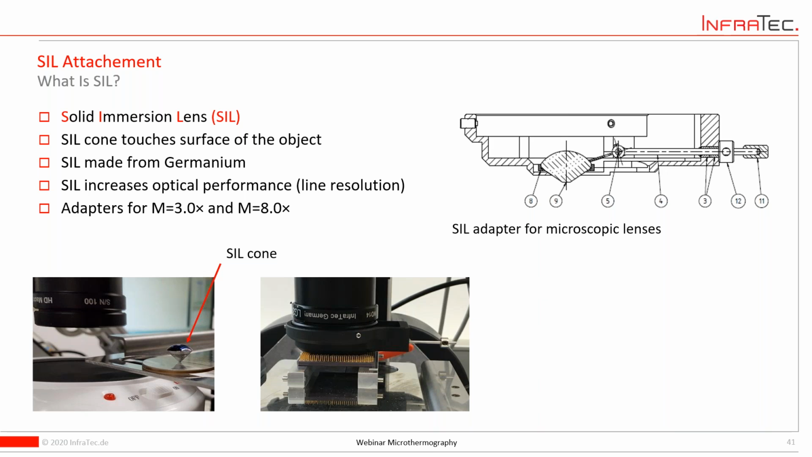Maybe this gets a little bit more clear if you look at sample data, and the one who asked this question shall come back to us directly. To explain this is a little bit more complex than doing this in 30 seconds here after this kind of webinar. So it boosts basically the optical performance a little bit further.